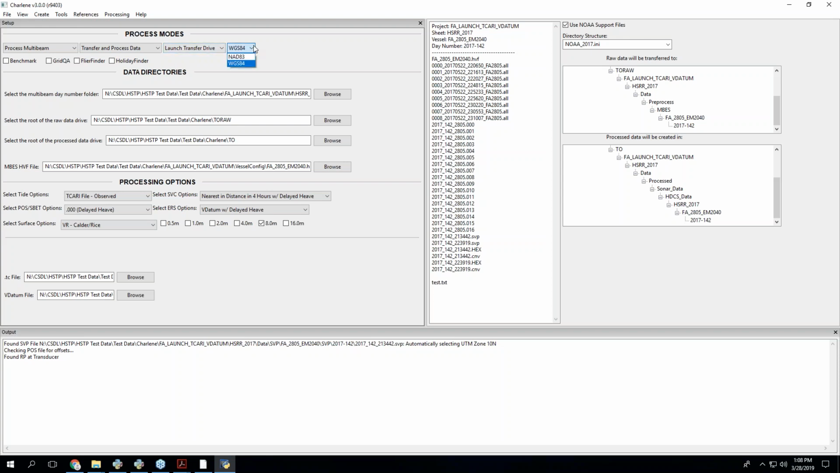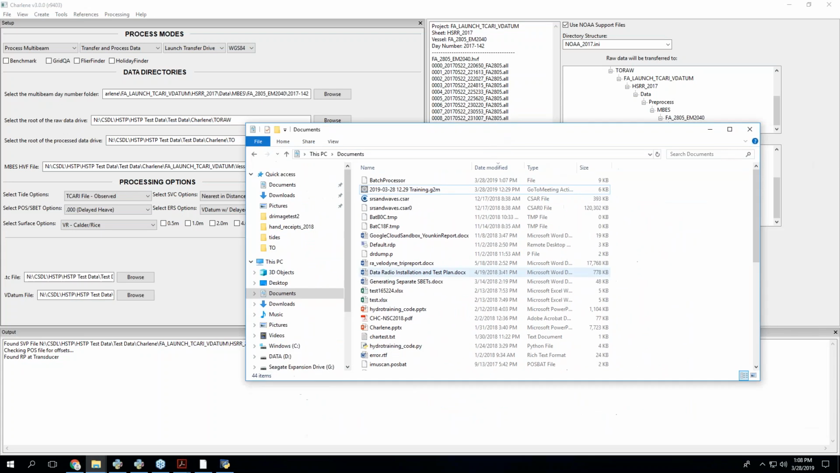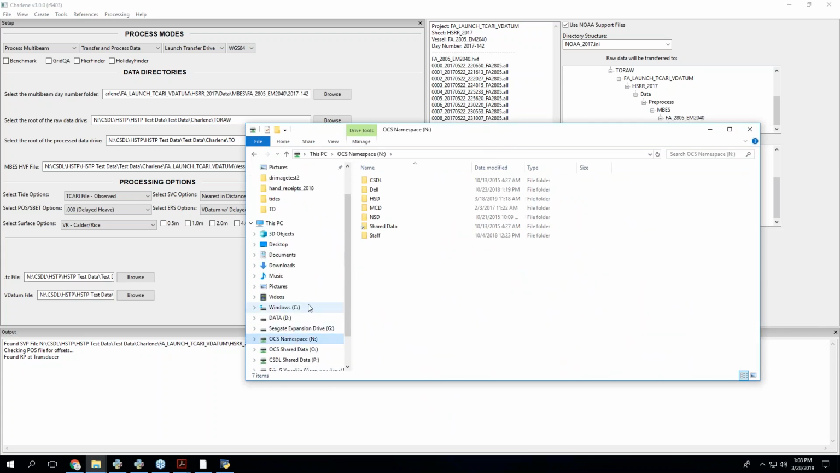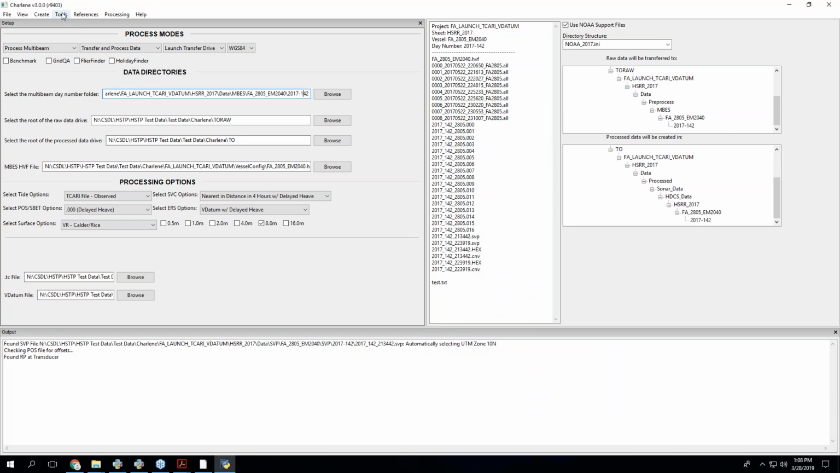Transfer drive, WS84. This is the, you know what, we should talk about transfer drives first. Sorry, I had a bit of a revelation that I was skipping something. Because we mentioned transfer drives, but we haven't actually created one. So that's probably a good first step.